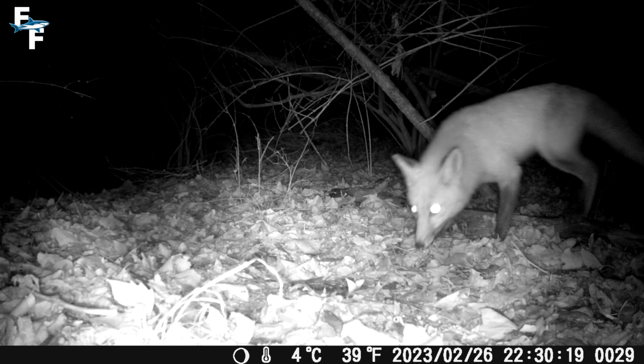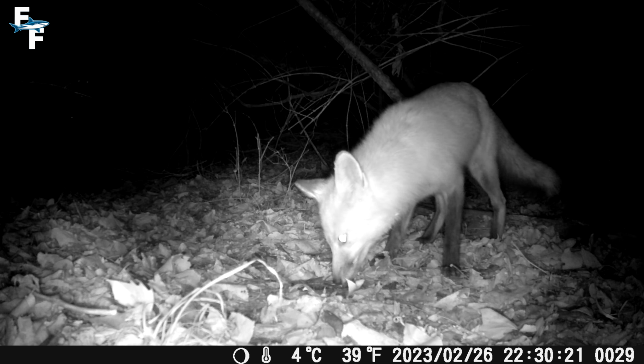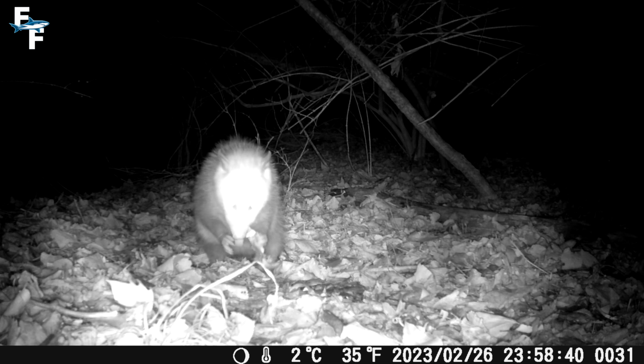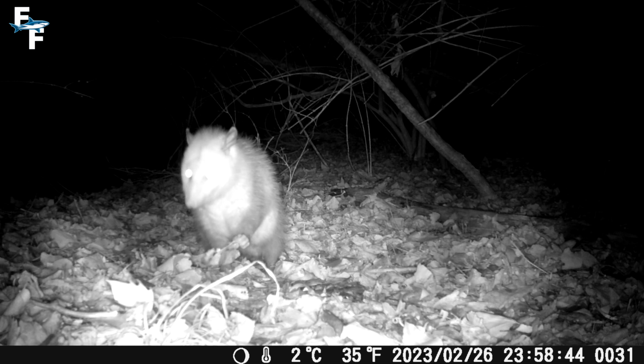Throughout the rest of the night, I even had the red fox come back looking for a midnight snack, and the possum even came back looking for some more food. I'm pretty sure this is the same one from before, but there's no way to be 100%.